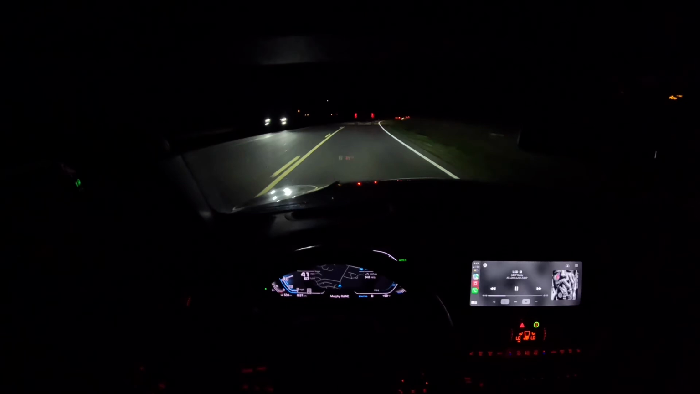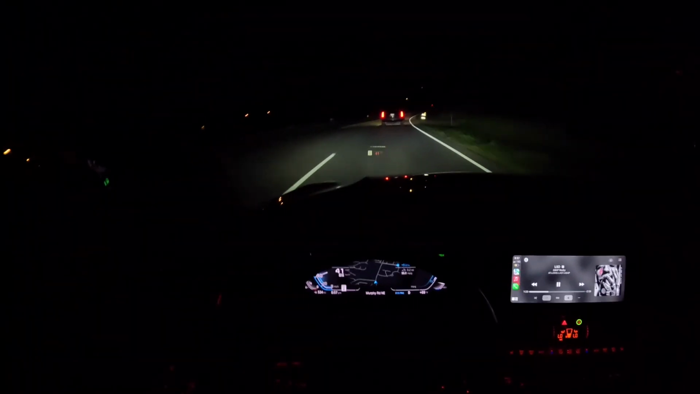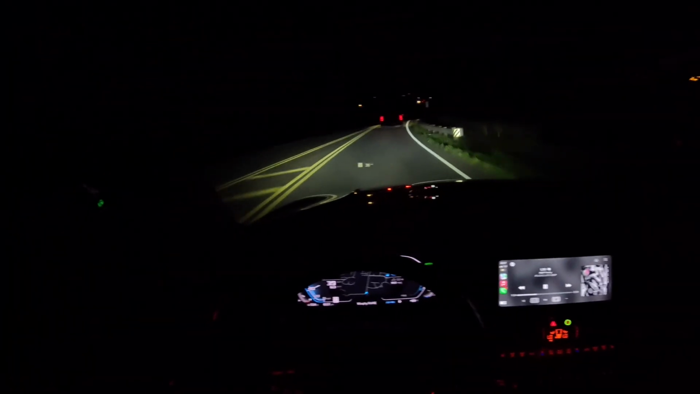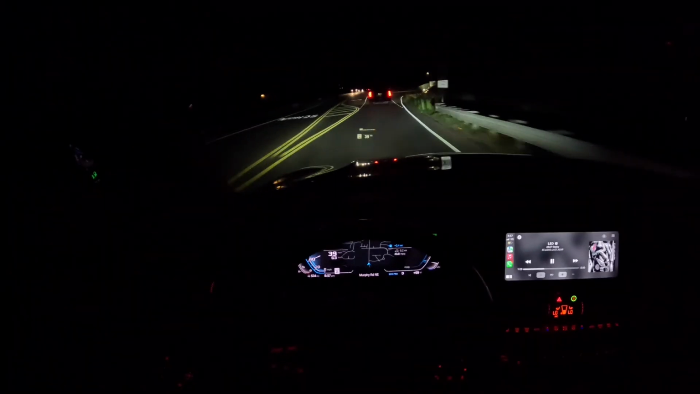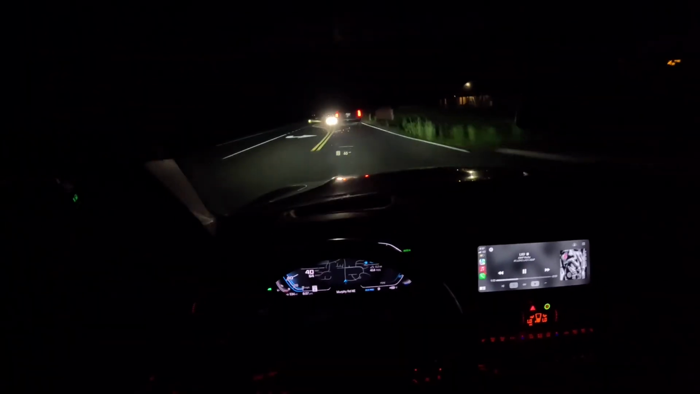I don't know how. I guess the grill also helps with that, doesn't it? Like the active grill, the one that opens and closes. I read that it helps with the aerodynamics and your fuel efficiency. I'm sure it's not that much, but, you know, it helps. I'm guessing.